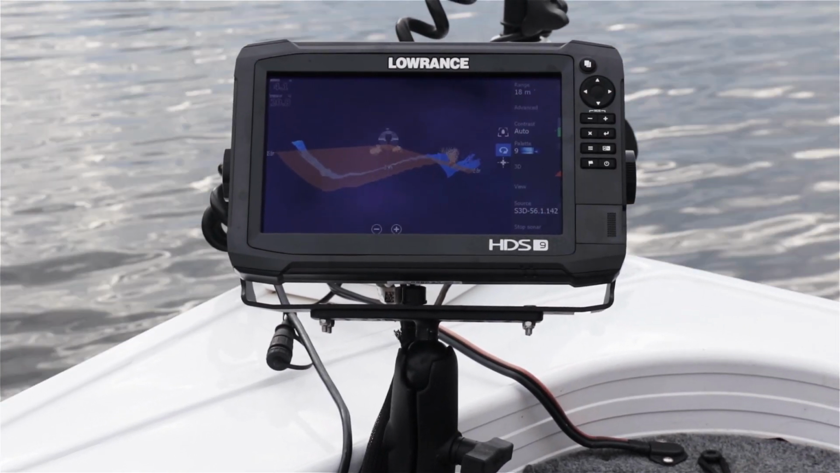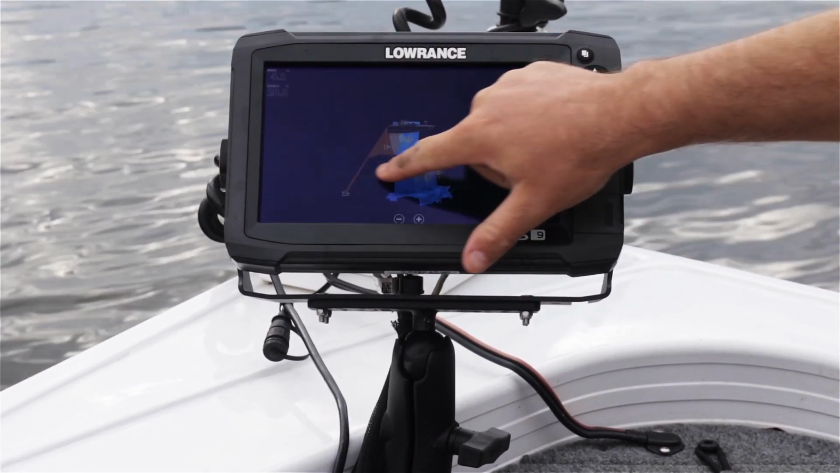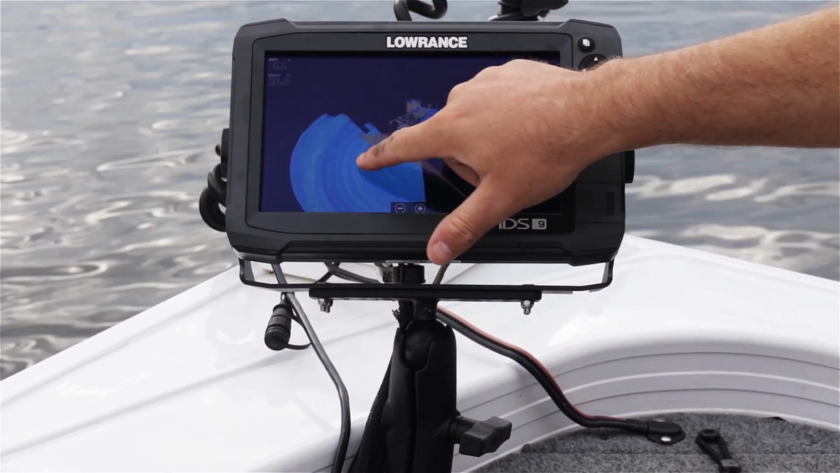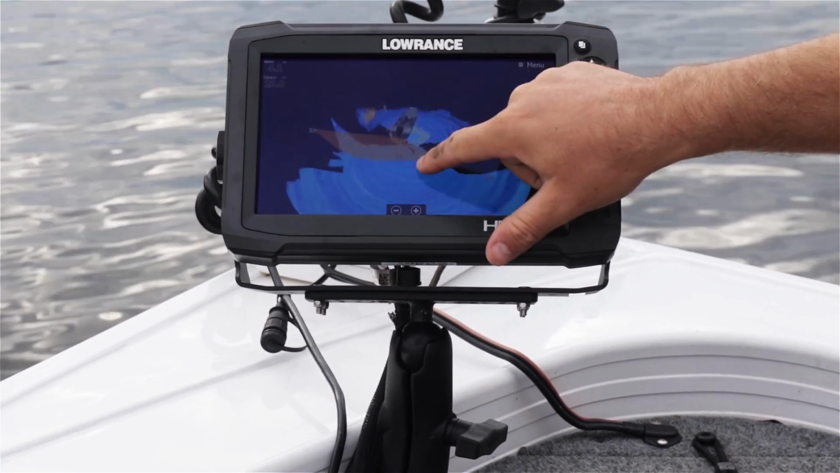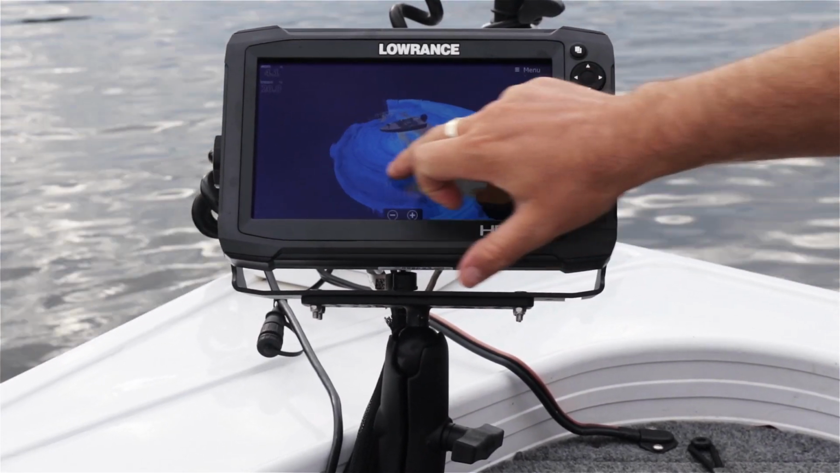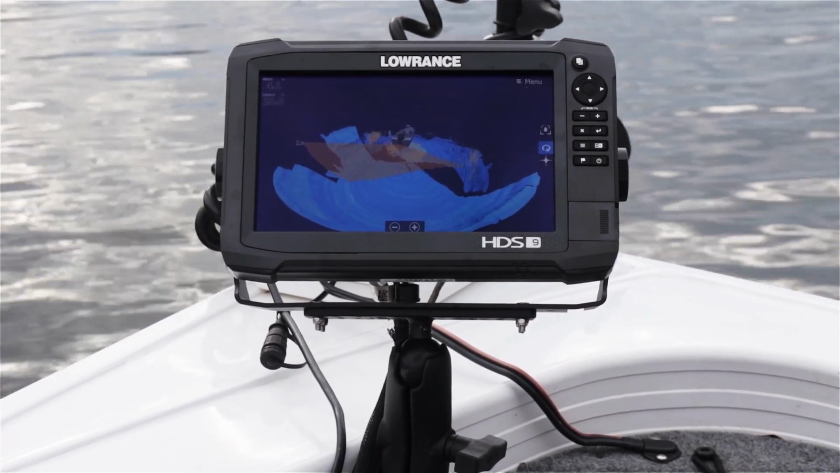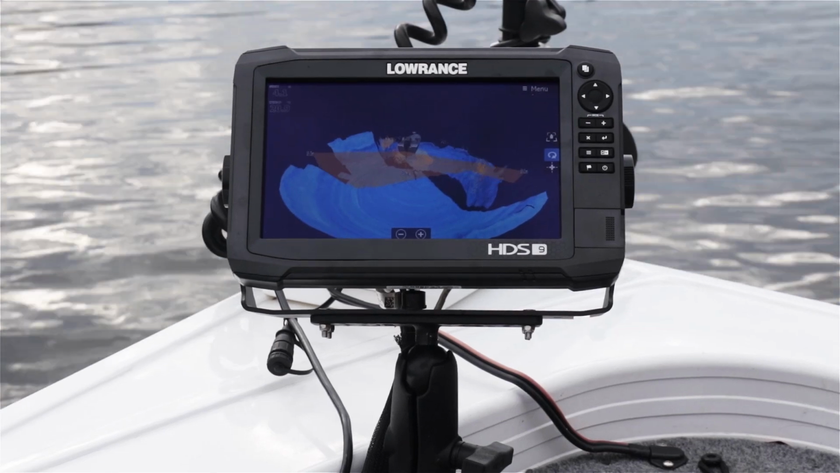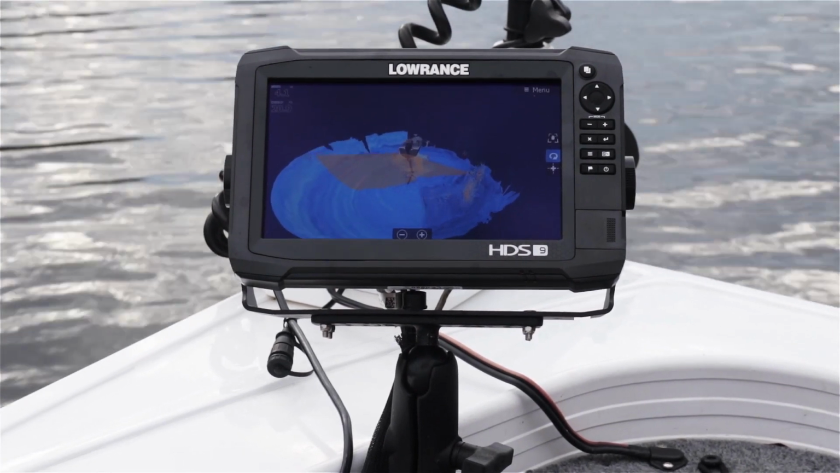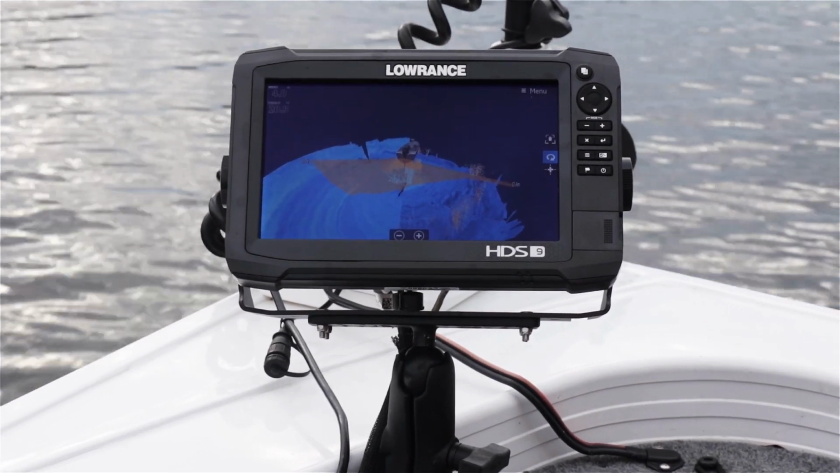Now the great thing about 3D is you can pan around and get a different view. You can zoom in and zoom out and you can see that bottom structure and fish in the water from any angle. It's a very, very powerful tool for when you're fishing, being able to zoom in and look around your boat and look at what you're travelling over and look at the structure that the fish are holding on. What I'm going to do is fire up the electric motor, and we're going to drive along this rock wall, and you'll see that the image will slowly start to update.